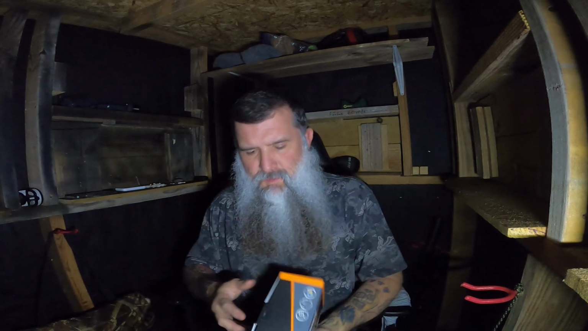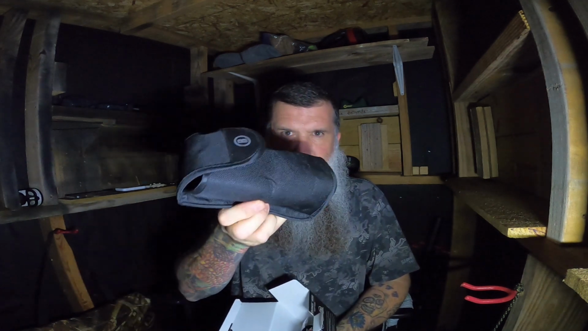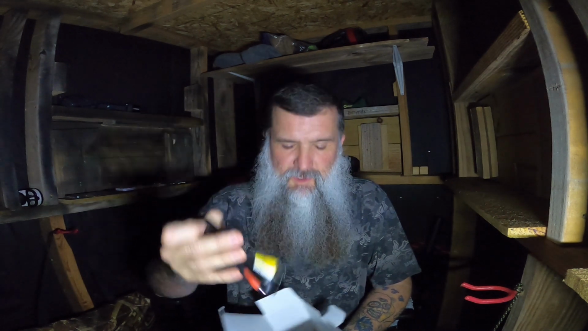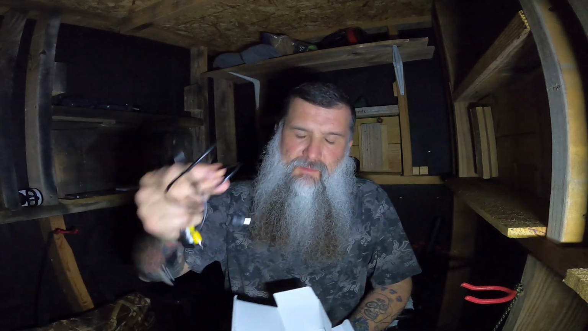So let me open this up for you guys. I've actually already taken a look at it and played with it. But pretty much what you get in here is the camera itself, which is more of a monoscope style. It comes in this nice bag right here. In addition to that, you're going to have an audio video output cable, so you can hook it up to a monitor or something else to record, and your charging cable.